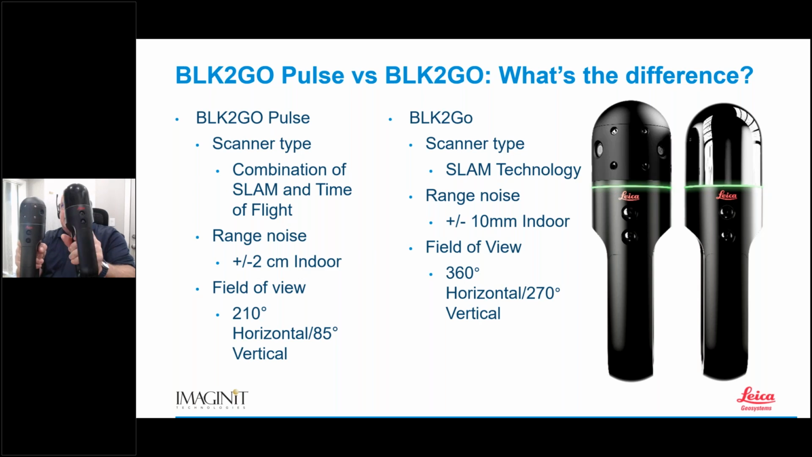You'll notice the BLK2GO has this shiny dome, where that SLAM technology is being picked up right through that clear, black dome. Whereas our Pulse is using the time of flight sensors here to collect data. And then of course we do have some cameras down along the sides and the front and the other side.